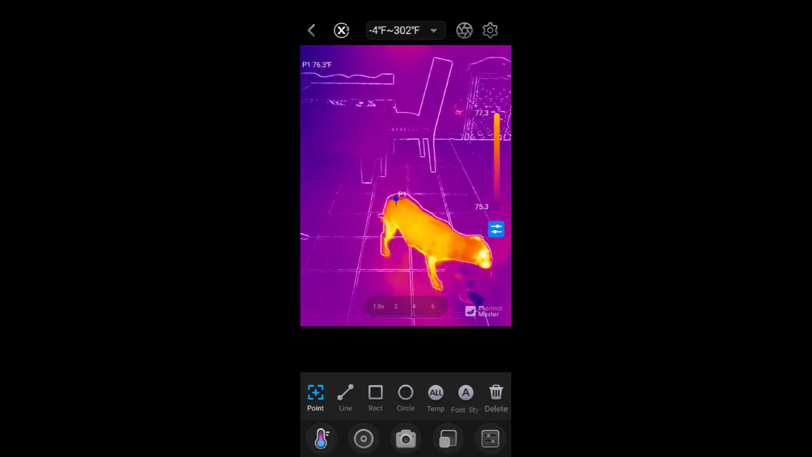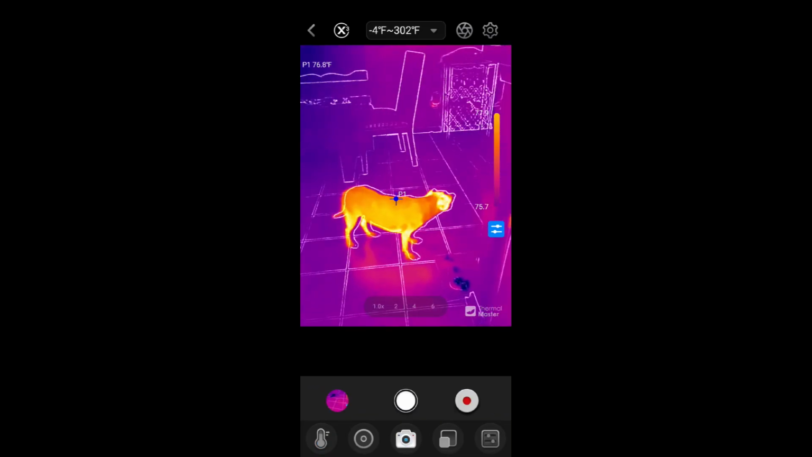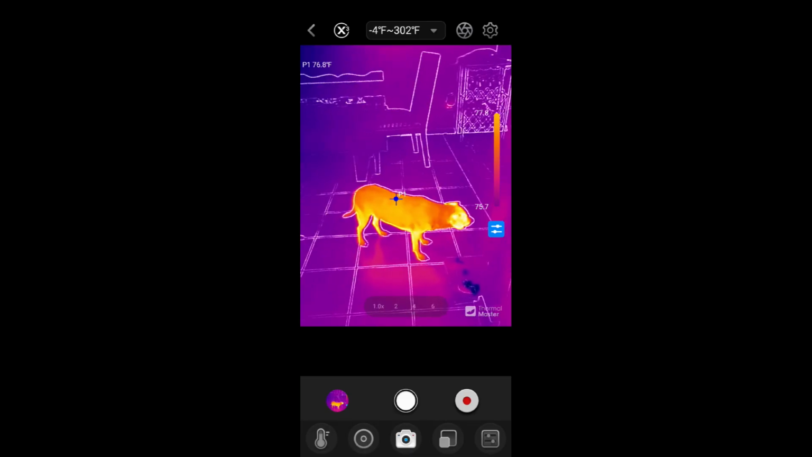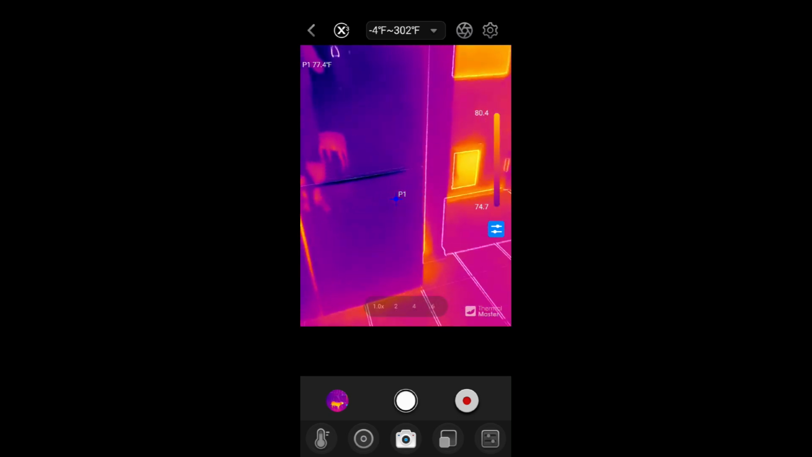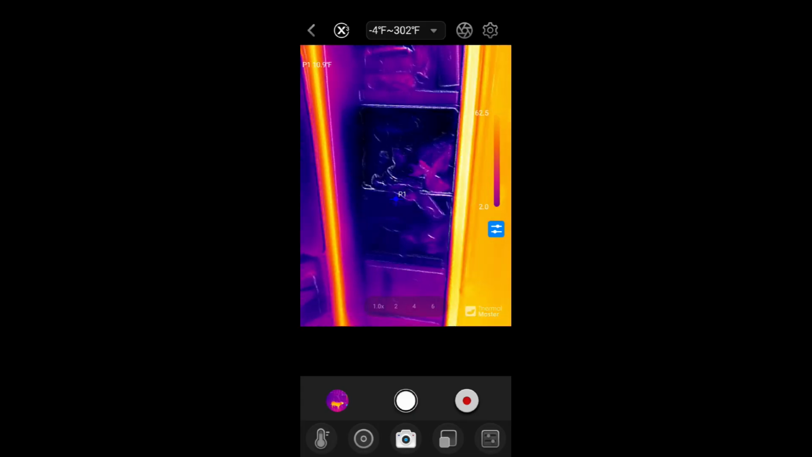I can also take pictures with my camera, the camera icon down here. I can take a picture, record, or take a picture. If I take a picture, it saves successfully. So this is great for even just around the home use. Like, I'm just going to, again, give you another example here. This is my freezer. So we're now looking into my freezer.